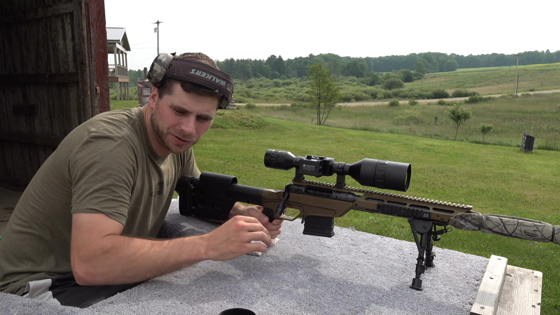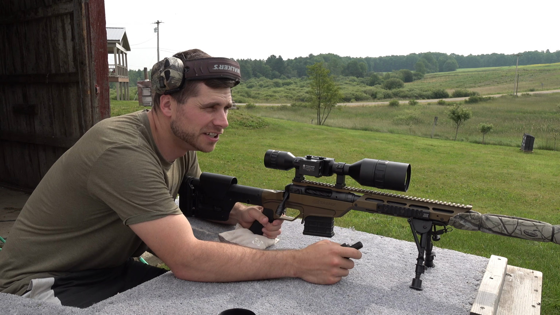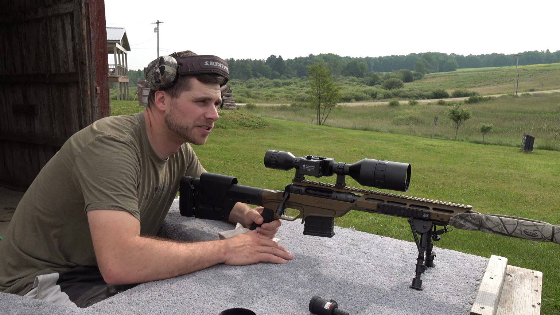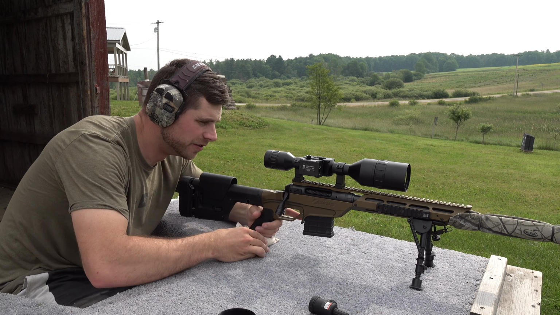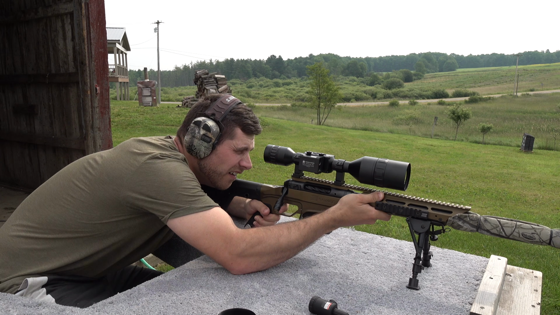Part of my issue with my laser bore sighter here is I can't see it. It's too bright out. So we're gonna have to just hope that this first shot is on that target somewhere, and then we'll be able to get the crosshairs on it for the next one. So let's go ahead and let her rip here and see how close this first shot is.